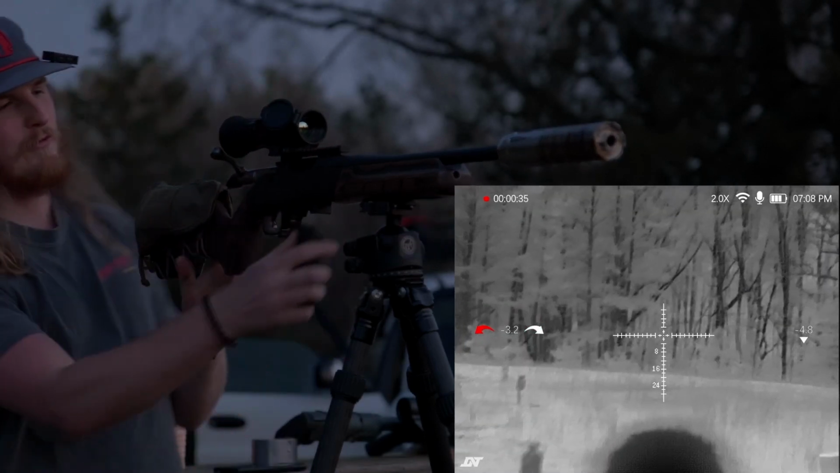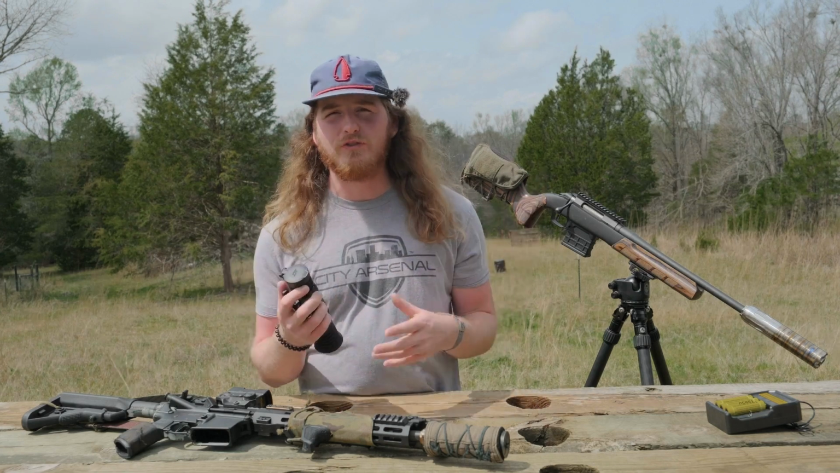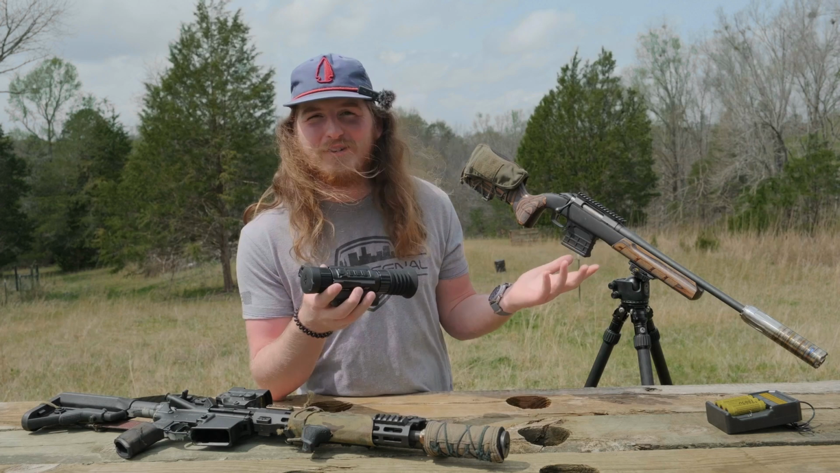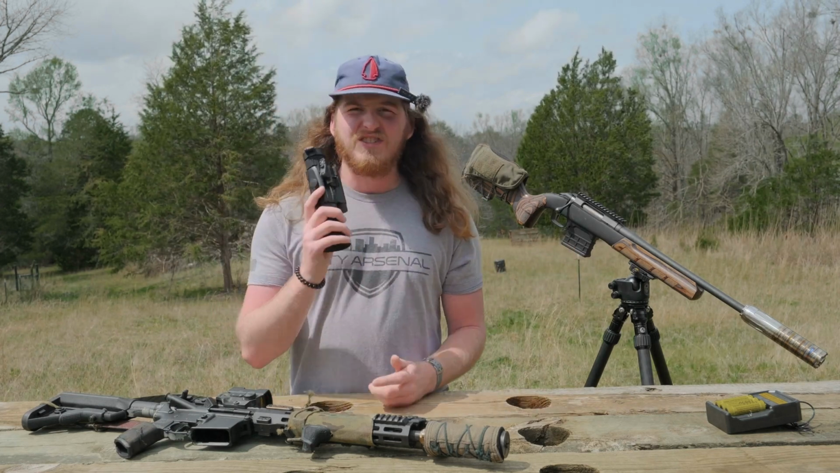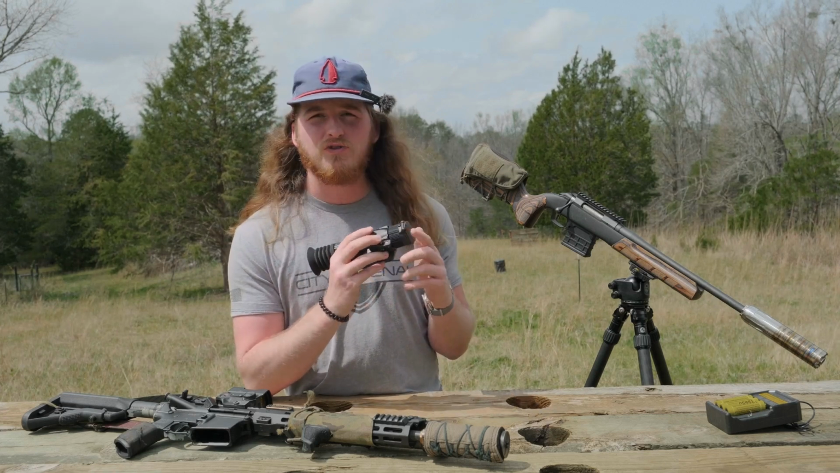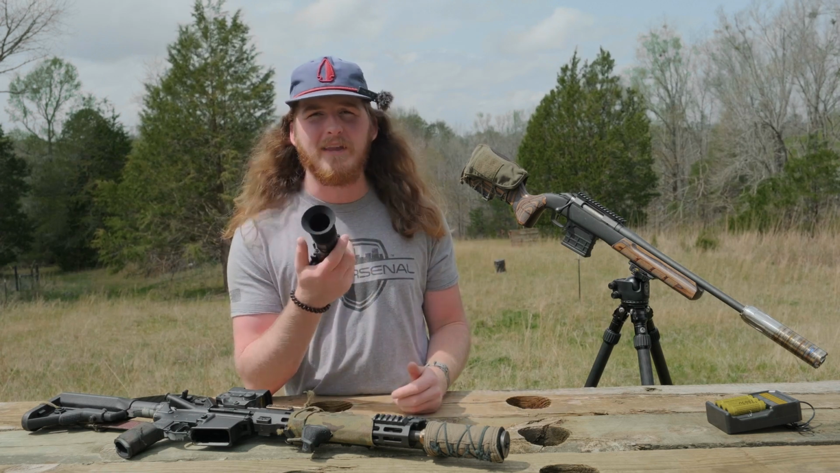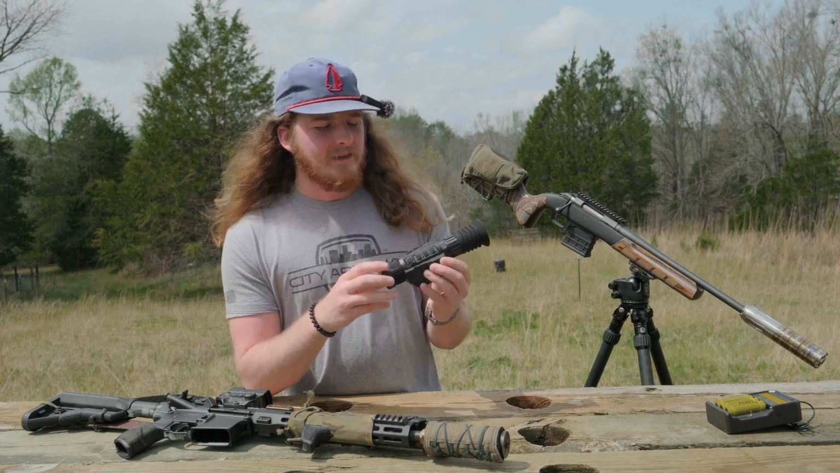That's super cool, dude. So as you can see with this device, super awesome results as far as what you're actually seeing through here. Obviously, I didn't have a good zero. That was just a quick bore sight through the optics. I'm still not sure what was going on with it as a clip-on in front of the LPVO. Not sure why my zero shifted. I don't know if that was user error or something to do with the device, maybe that I just don't understand fully. Definitely need to get that figured out.